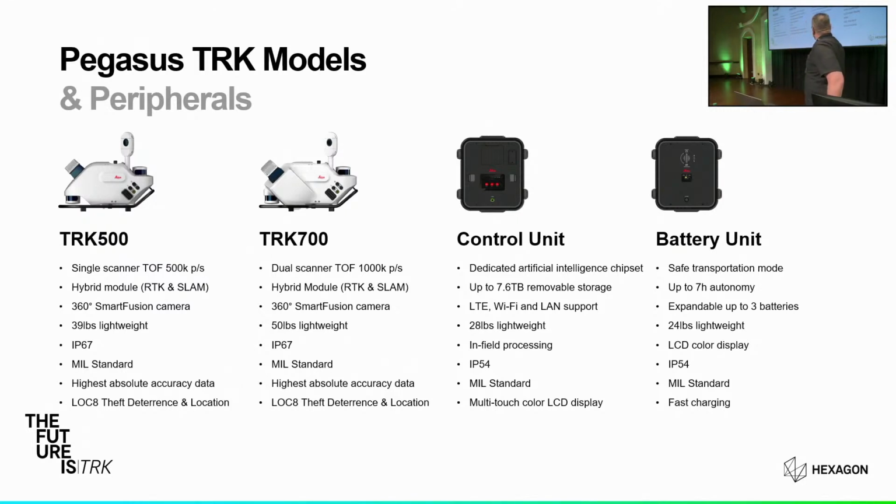We've reimagined the battery configurations from our legacy systems as well. So the battery unit offers a safe transportation mode where you just simply turn a switch and it disables all of the lithium-ion batteries and isolates them so that we can now meet all the air freight standards that are required for dealing with hazardous materials.